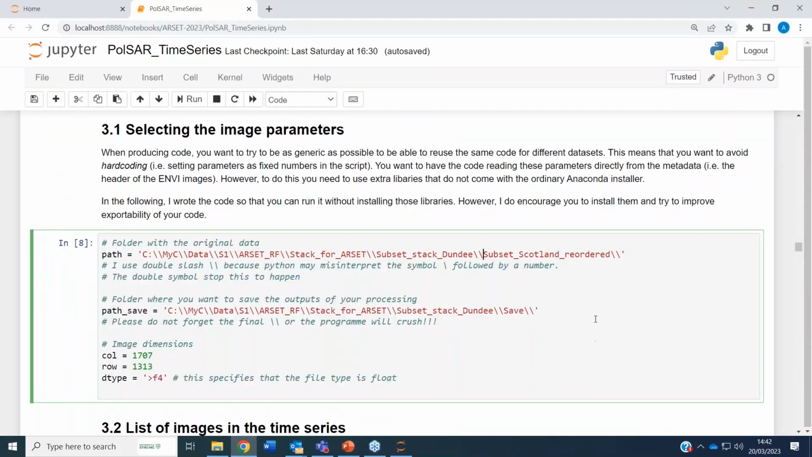Going back to the code. Also in this folder, what you want to do is to have the folder where you are saving your outputs. These outputs are the ones that will be used in the second part of the training, the second script, where we actually run machine learning algorithms.